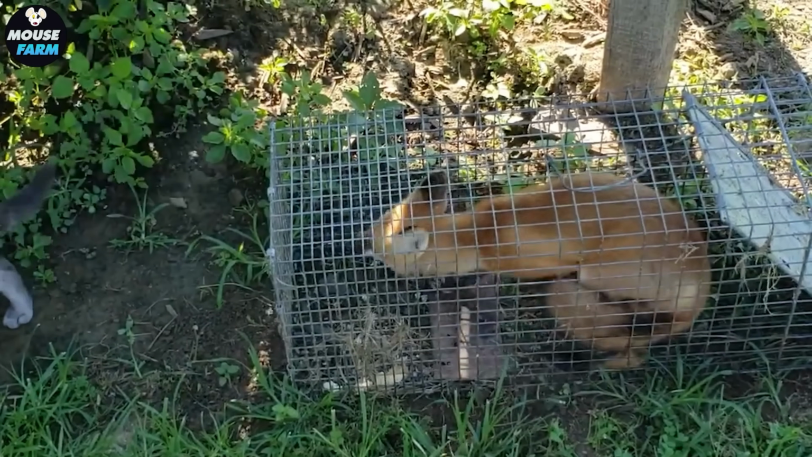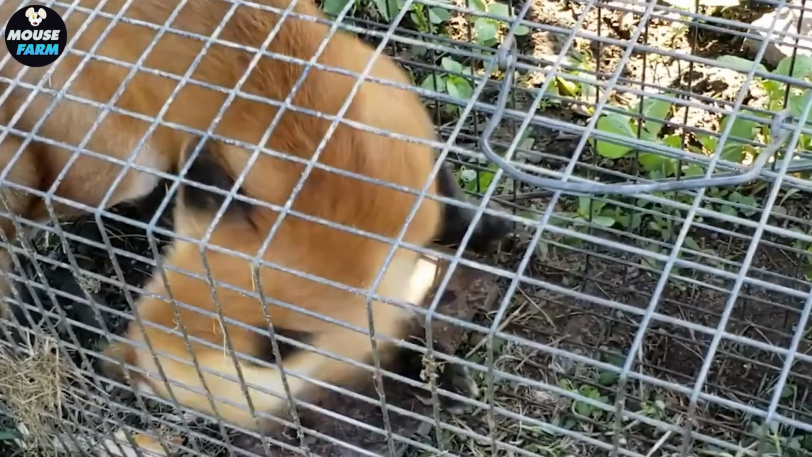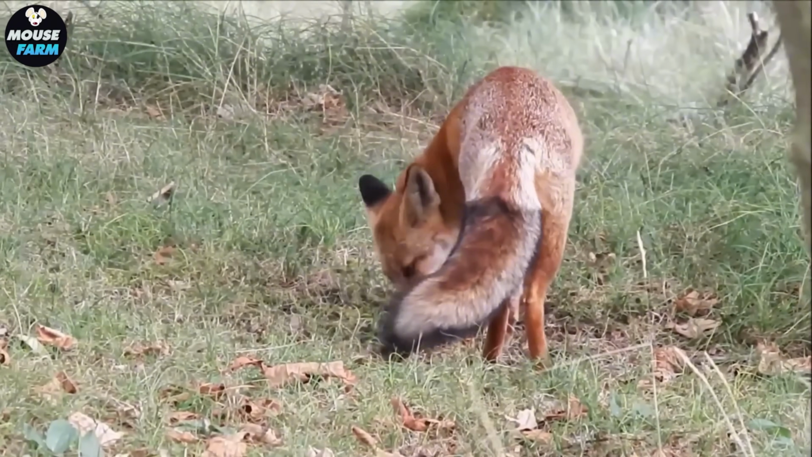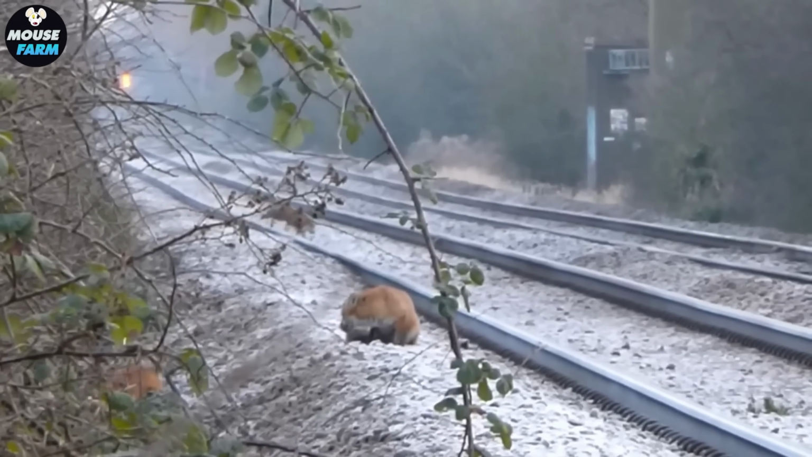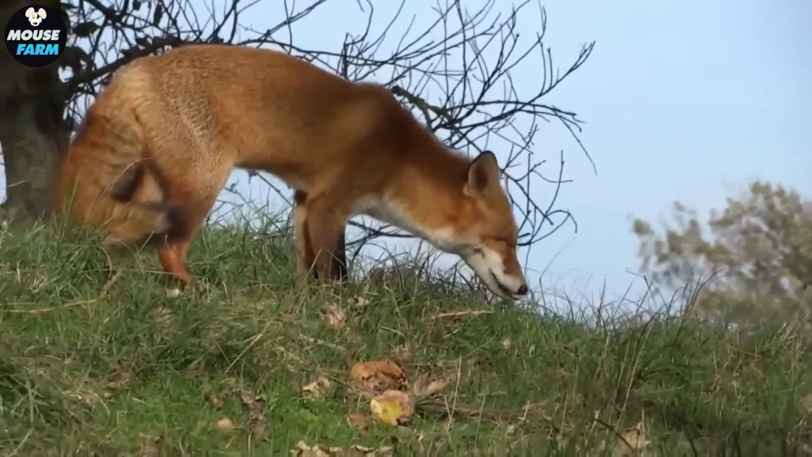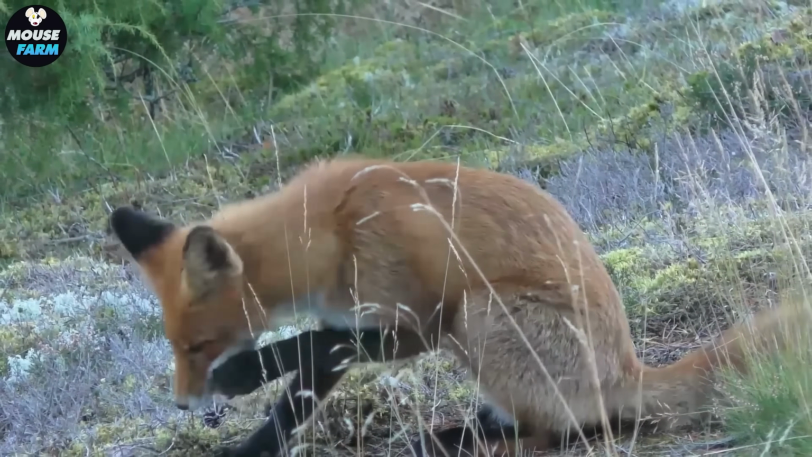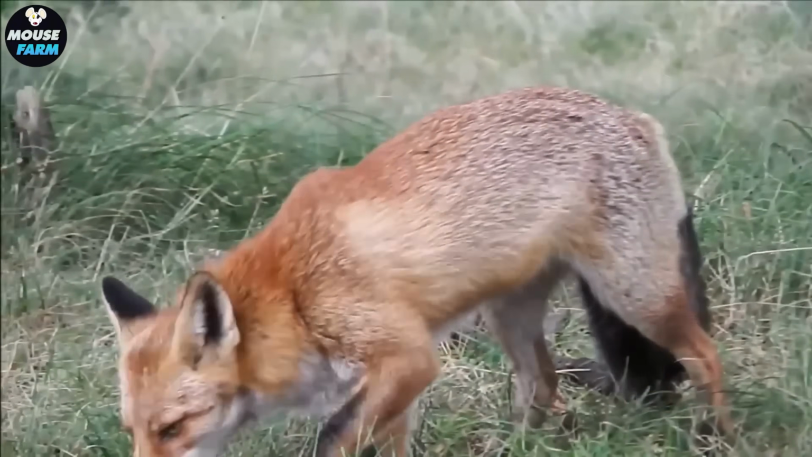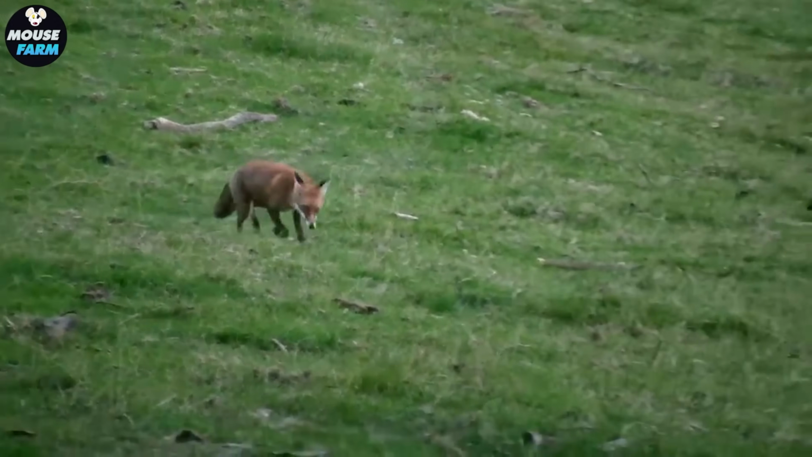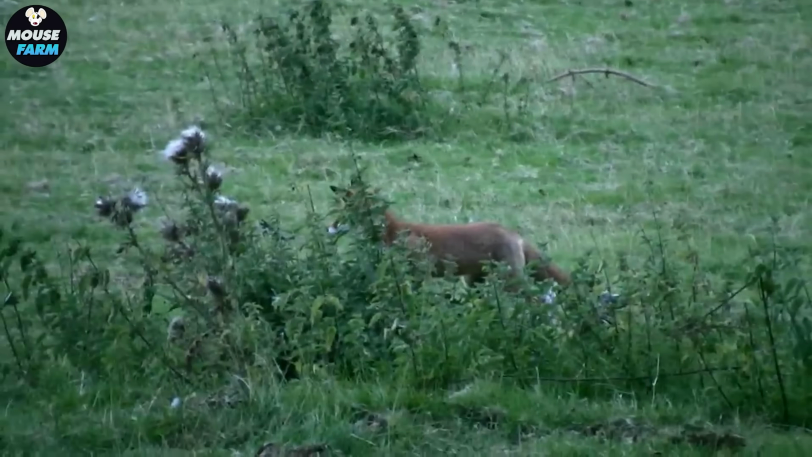Red fox is considered an invasive species detrimental to the Australian ecosystem. Hunting is deemed an effective measure to control fox populations and protect native wildlife. However, many argue that hunting is not an efficient method for fox control, as it can harm other animal species and their habitats. The Australian government is striving to find a balance between environmental conservation and ethical considerations regarding fox hunting.